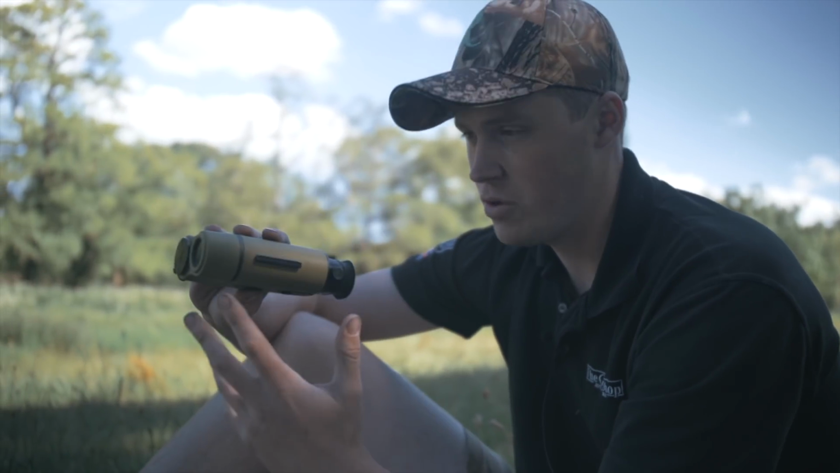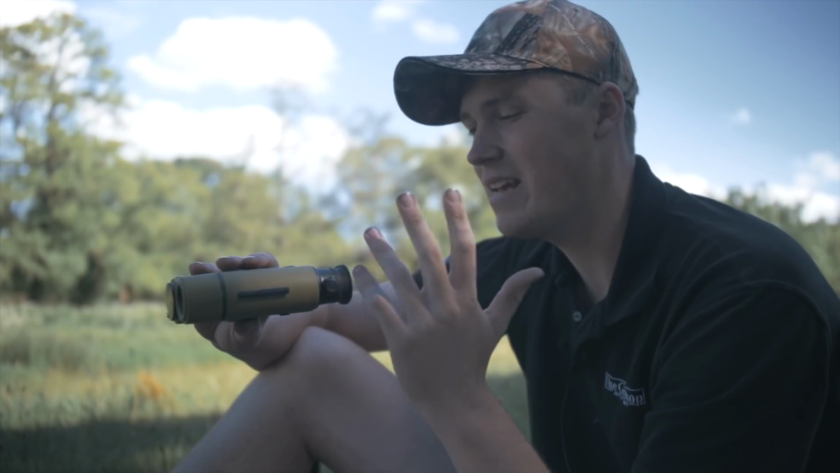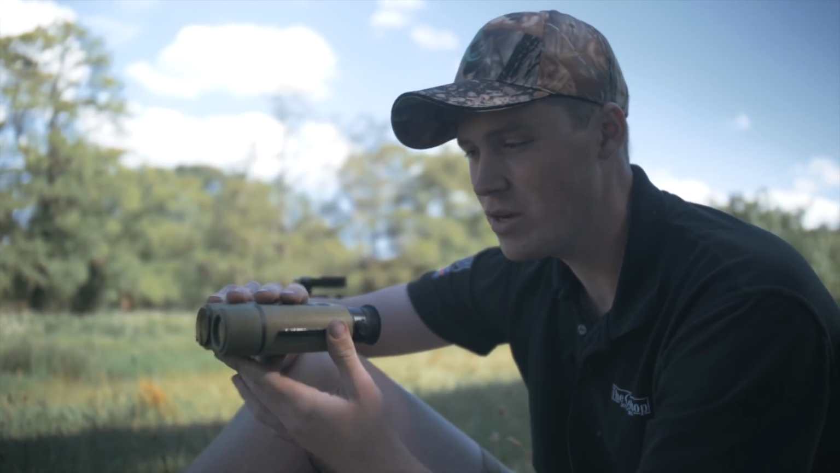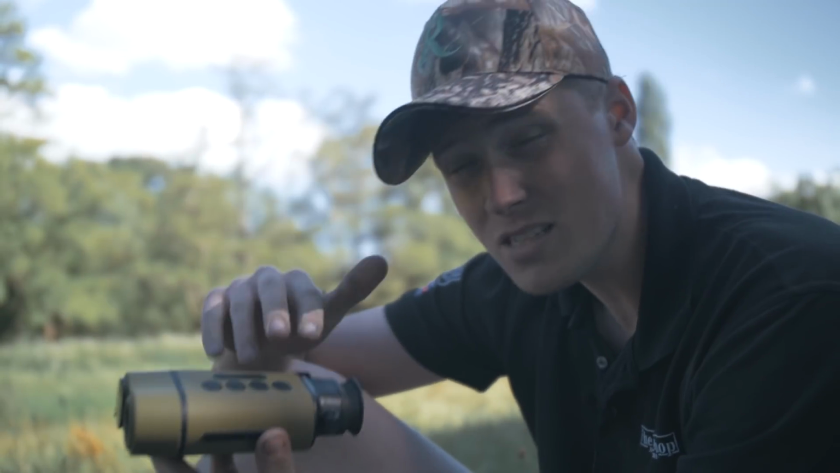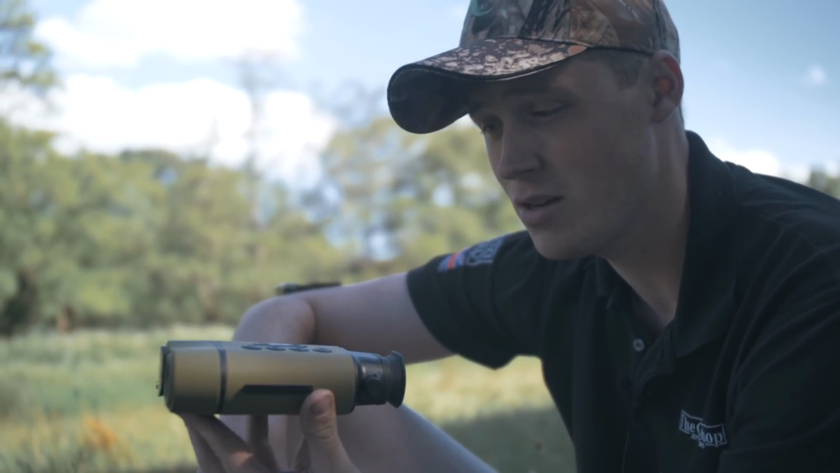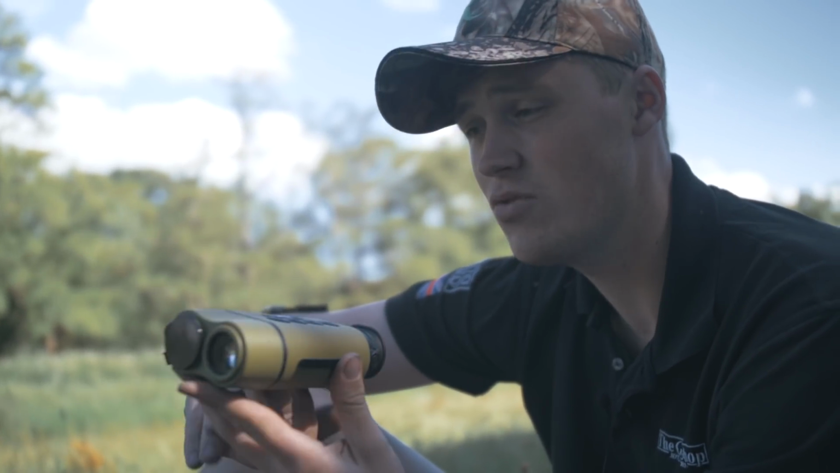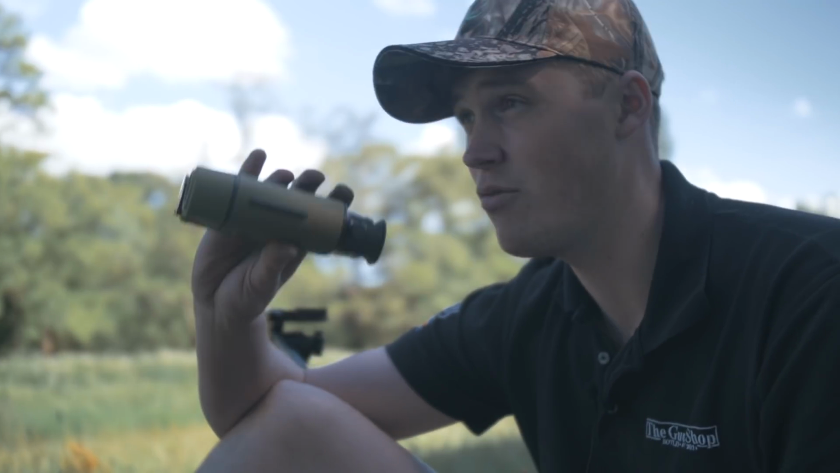This unit is not Bluetooth compatible, however the future unit will be. This unit does not do video, and the next unit probably won't do video either. So if you're looking to use this to video record, there's a bit of a downside. What it does have is a 16GB inbuilt SD card, so you can take like a couple of thousand photos without having to upload it to your computer, which is really handy. It's also nice that you can zoom in and take a photo, so if you're out at night, you can get really detailed pictures.